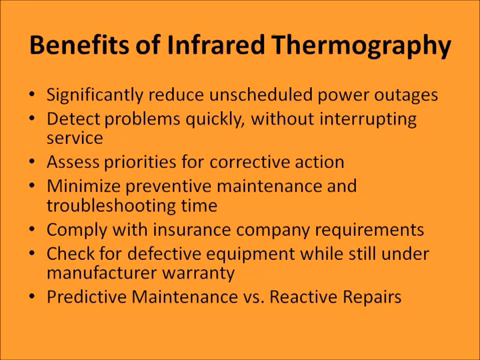It helps significantly reduce unscheduled power outages, detect problems quickly without interrupting service, assesses priorities for corrective action, minimizes preventive maintenance and troubleshooting time. It helps the client comply with insurance company requirements, check for defective equipment while it's still under manufacturer's warranty, and most importantly, it allows for predictive maintenance versus reactive repairs.